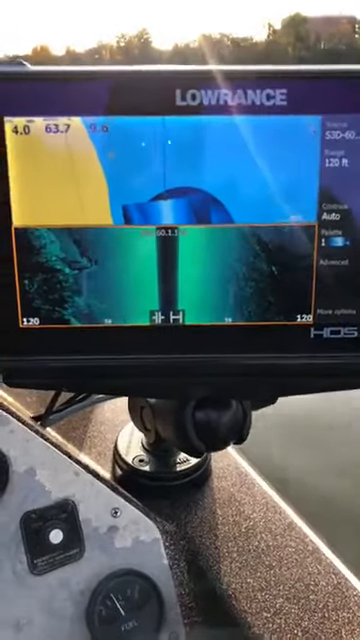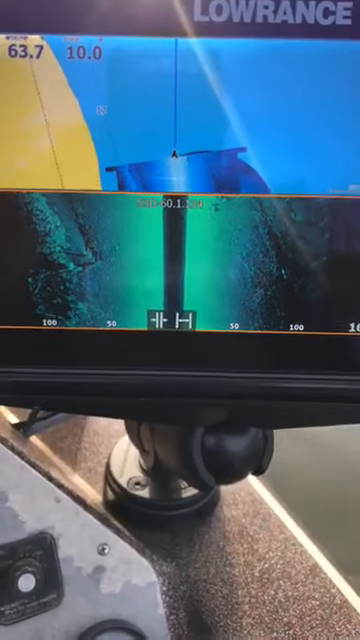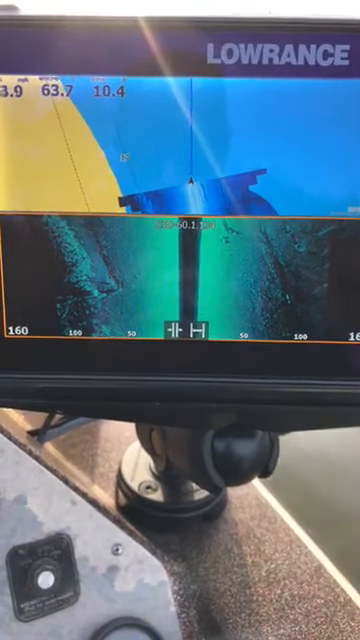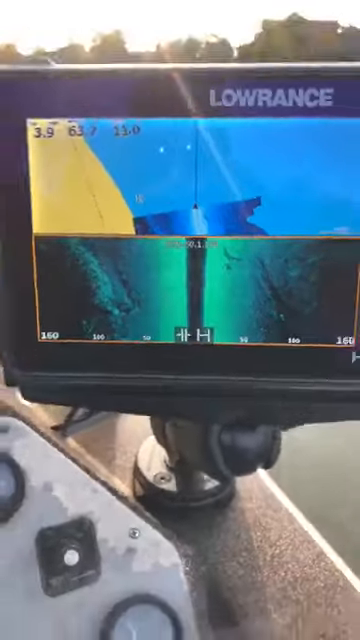Get a wide view of the structure scan 3D. The resolution is incredible.